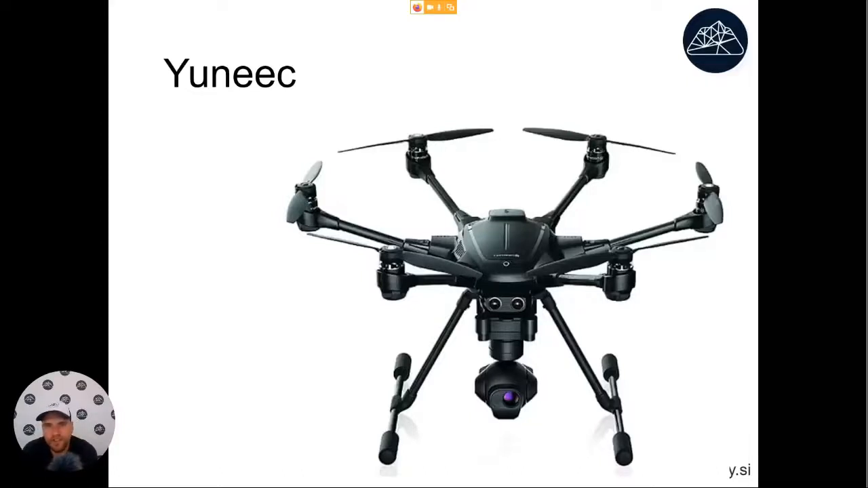Also, they cost more than DJI products, and they also turned out to be somewhat unreliable. I heard about quite a few crashes, so maybe not the best choice to buy one of these.